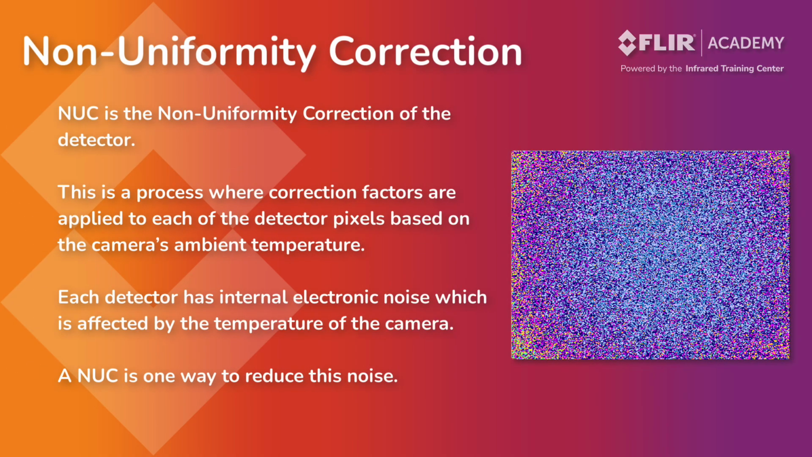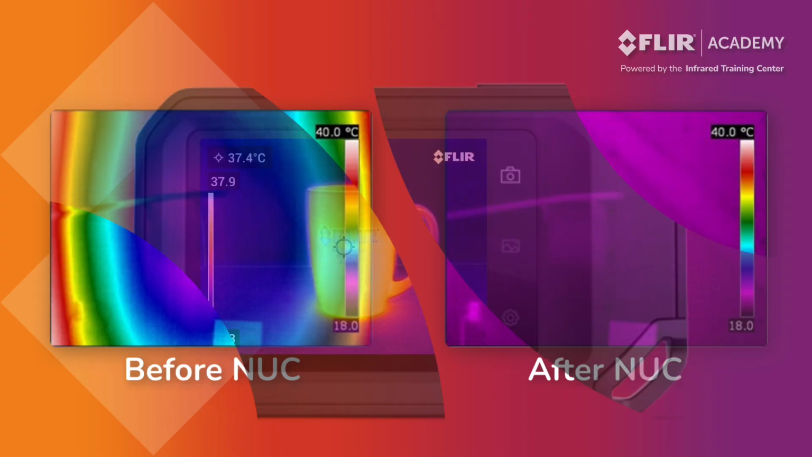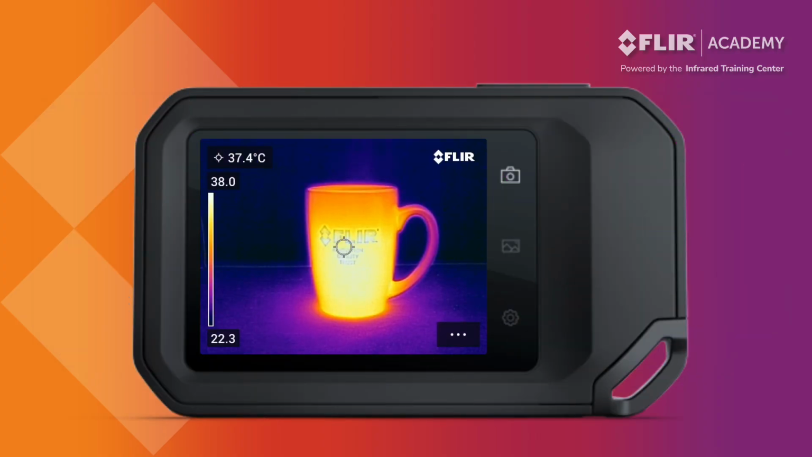The non-uniformity correction is a function that resets the detector array and removes thermal artifacts displayed on the image. These anomalies are created when heat generated inside the camera or energy that's absorbed from the surrounding environment affects the stability of the detector array. These anomalies can appear to be warmer or cooler than their actual target and are most noticeable when you move the thermal imager. The non-uniformity correction provides a cleaner image by resetting the detector and removing these artifacts.